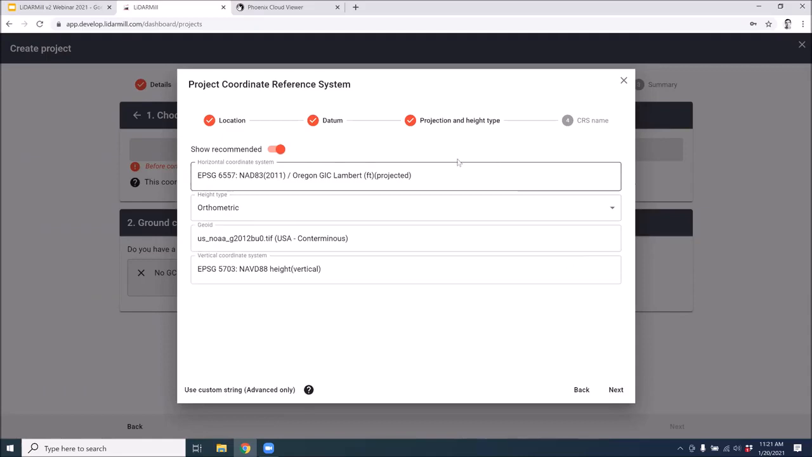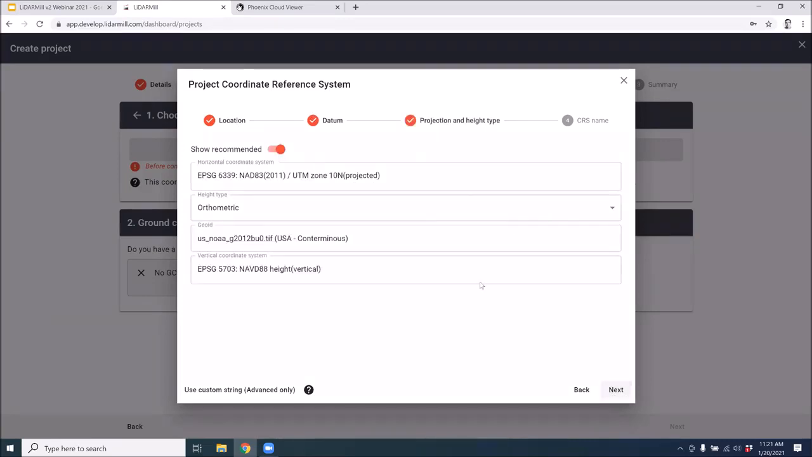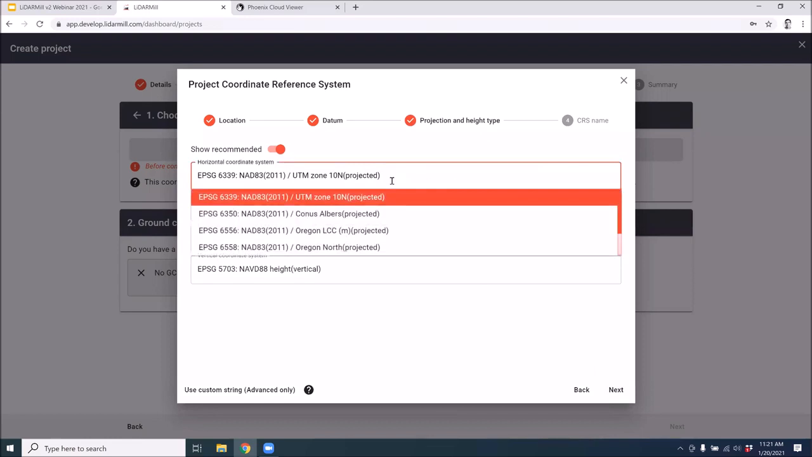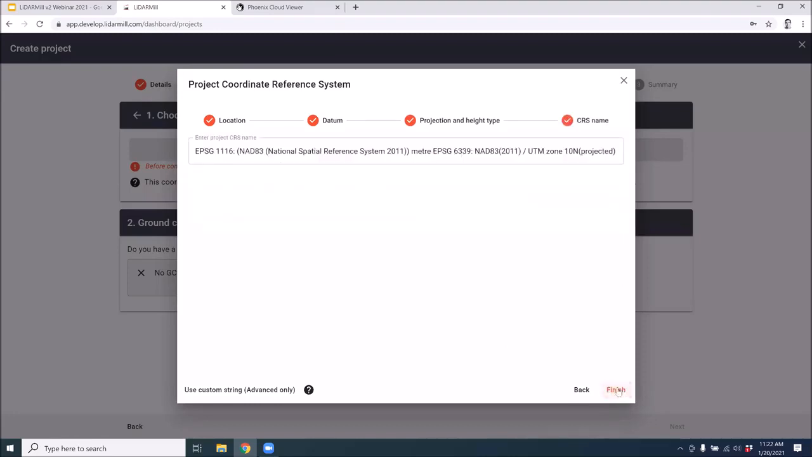Let's actually go back to Datum, because I have some data that I'm going to import in a second and show you, and definitely want it to match. Actually, I can, yeah. Next, I will choose our UTM zone and ellipsoidal heights. So this is a pretty standard coordinate system that I have some sample data for.